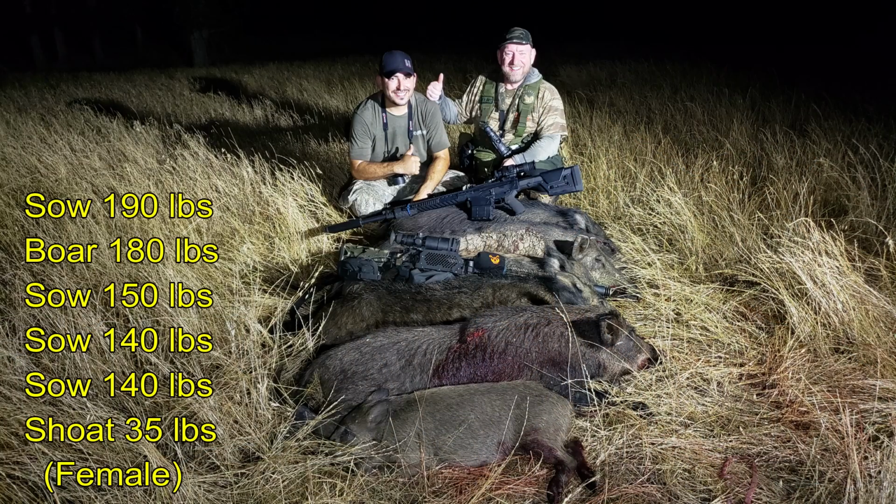I don't think we found them all, but we came away with 6, 5 of which were mature, 4 of those were sows, plus a boar and female shote, for a total of 835 pounds of hogs from this field.